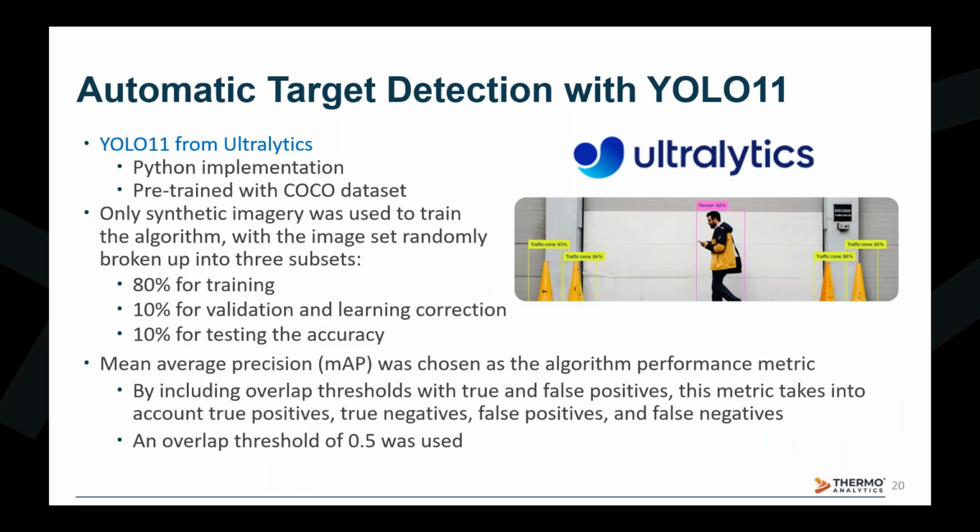To evaluate the performance during the validation of the algorithm, we chose the metric mean average precision, which includes overlapping thresholds that consider true positives, true negatives, false positives, and false negatives.